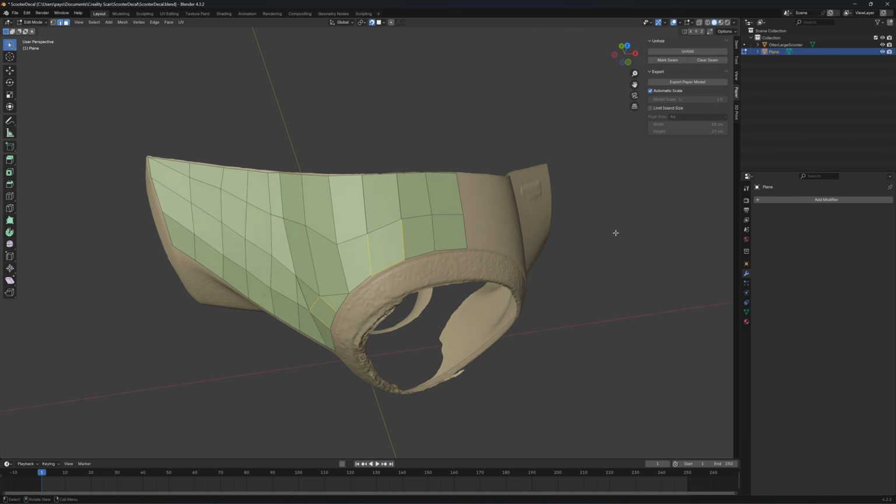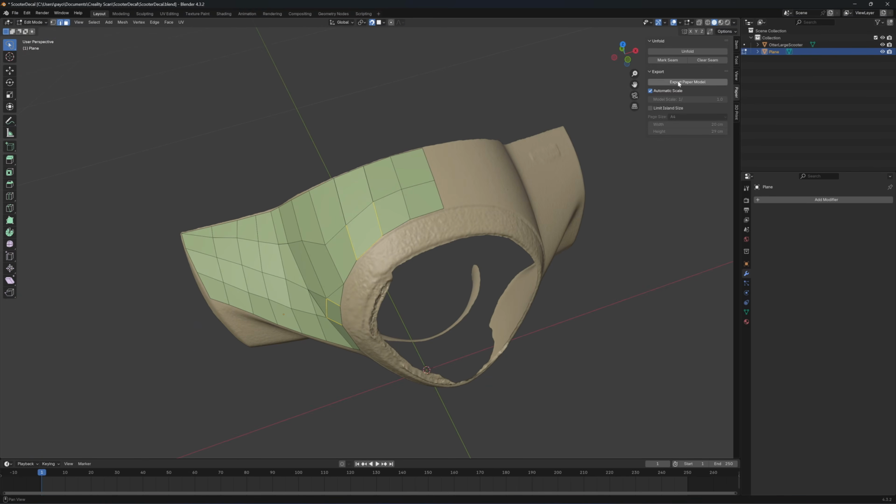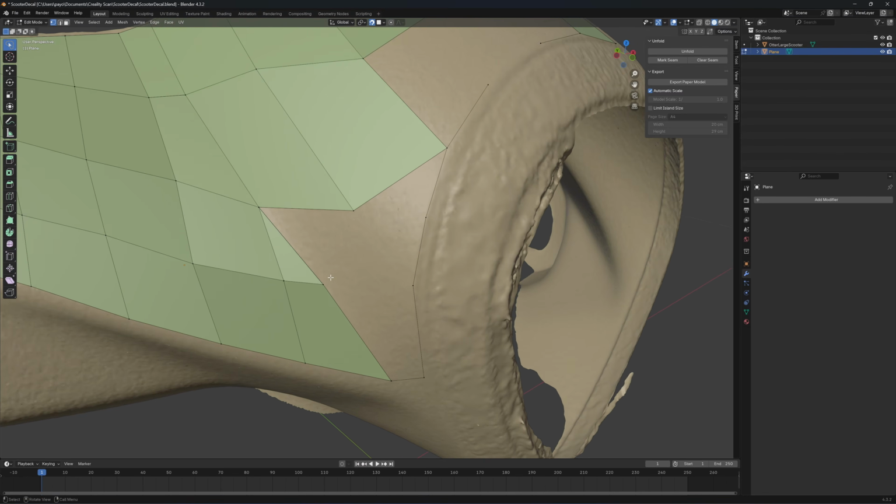You can't see the preview of the unfold. You need to export the paper model. When you export, it says it has 0-length edges and 0-area faces, so you need to delete them. Click on delete and click on the edges. Edges with the problem will be deleted. You need to recreate the face.